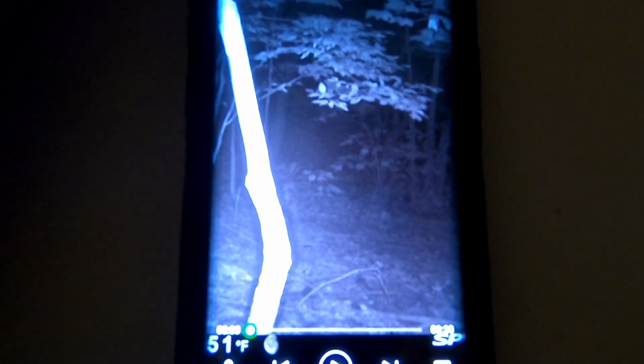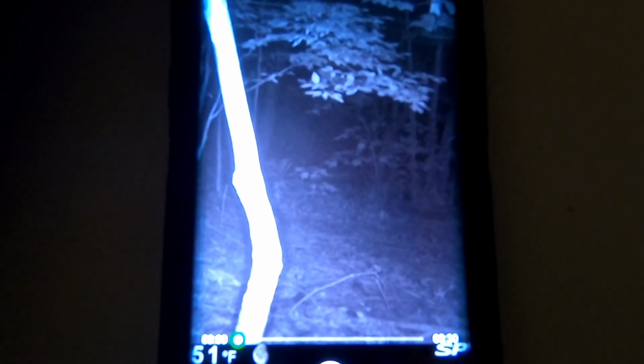That deer is a giant. That is my #1 hit list buck, and I hope that I can get a chance to shoot that deer. Now, the last footage that I showed you guys of that big buck was on the Mediz trail camera.